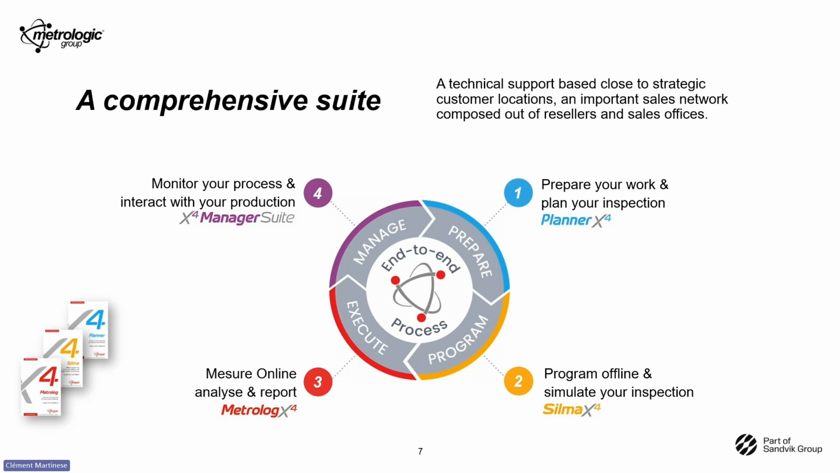We speak about digital twin to create the CMM, the CAD, the head, and all the trajectories without any collision. When the program is done, you can connect to the real CMM on Metrolog X4 and measure the real part online. When it's done, you will be able to use a manage suite, and we are able to analyze the results, create statistical information, and see the detailed view, for example.